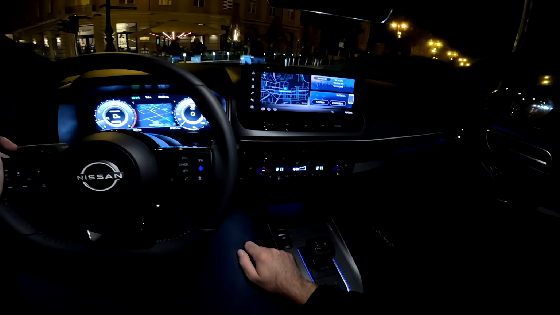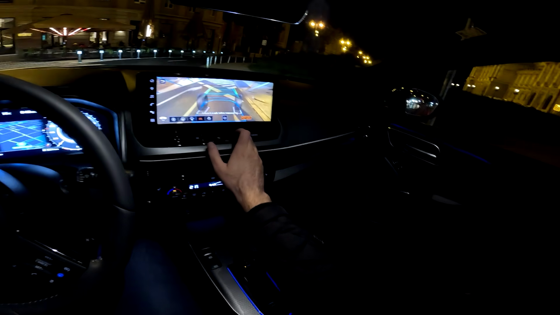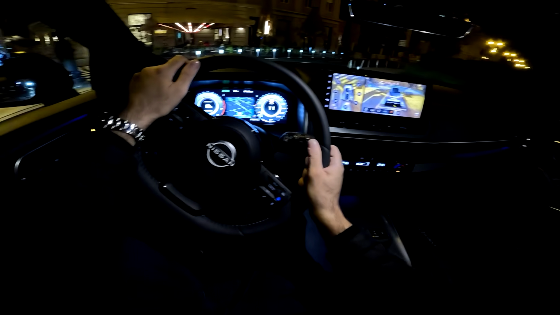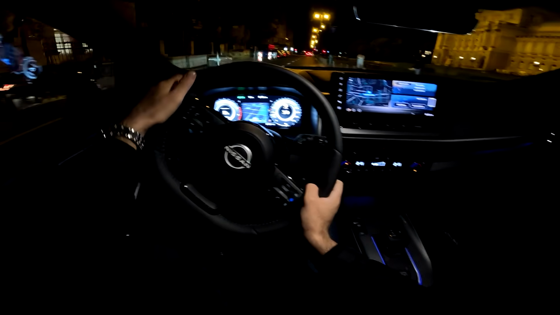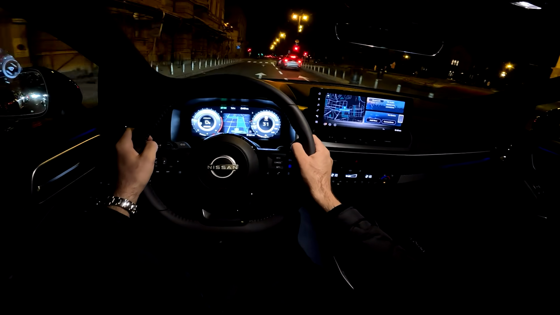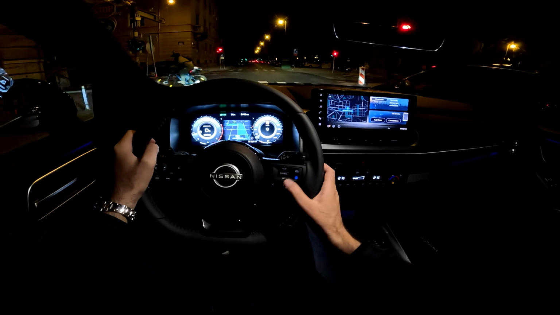And now again, I can show you the 360 view, and also we have the transparent bonnet view. And then this is the 360 surround view. And you can turn off the start-stop here. And the AC is still on. And also the Google Assistant.